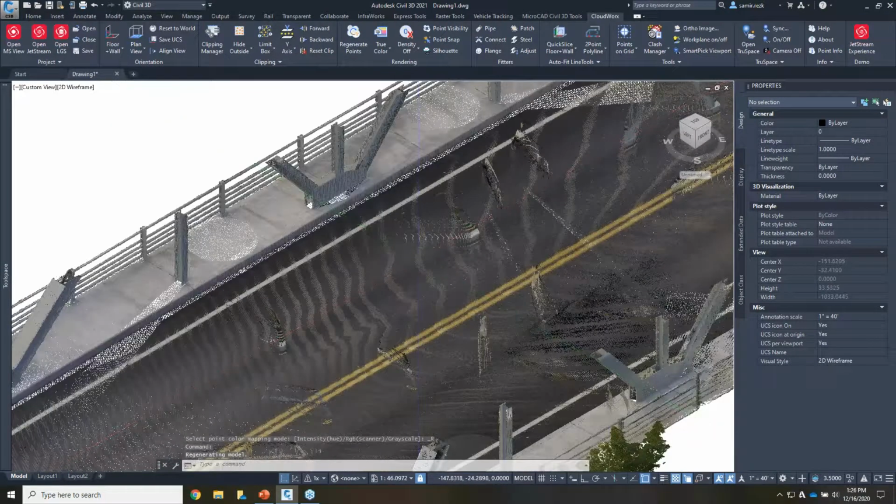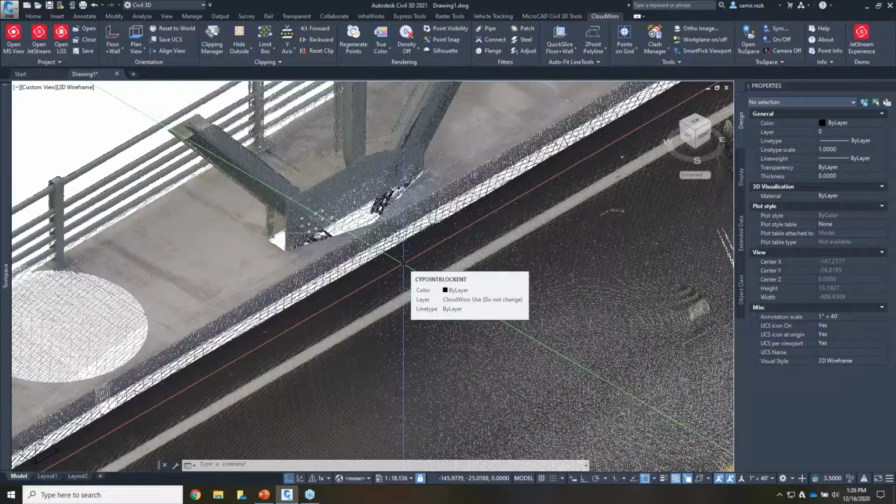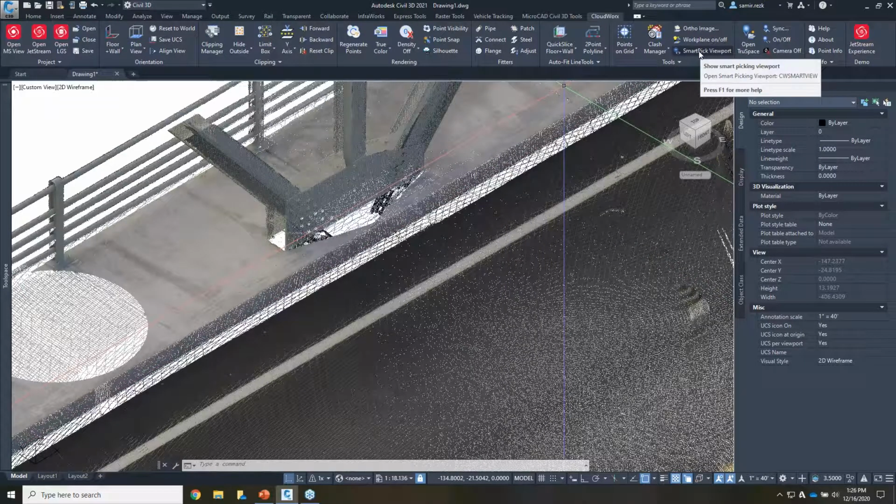You can use the plain AutoCAD line command or polylines or anything like that, and using plain AutoCAD you can snap to points. The nice addition that CloudWorx provides is the Smart Pick viewport.